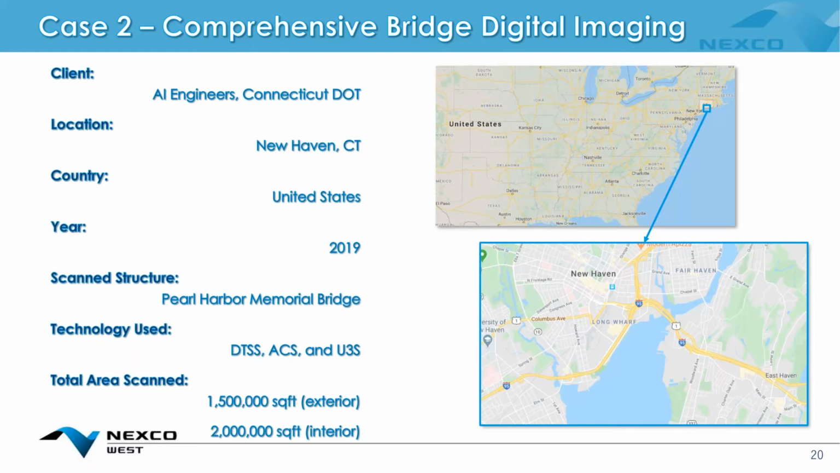So unfortunately, Mr. Mohammed Asif was going to join us today. He was the project manager for this project and works at AI Engineers. We worked very closely together on this project, and unfortunately, he was unable to make it today.